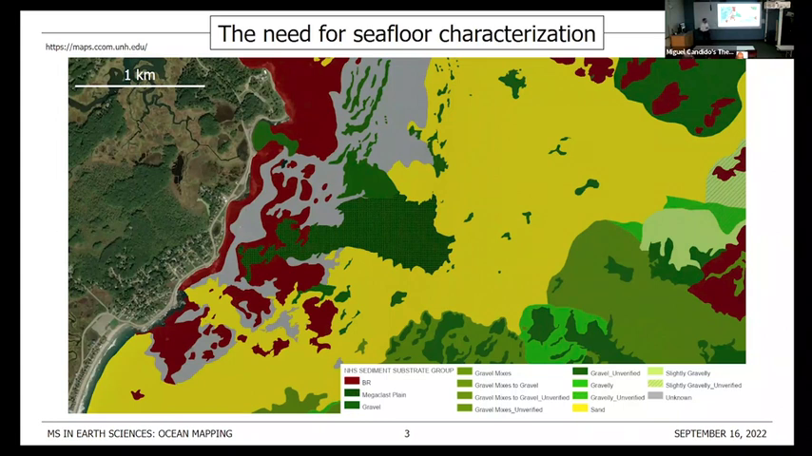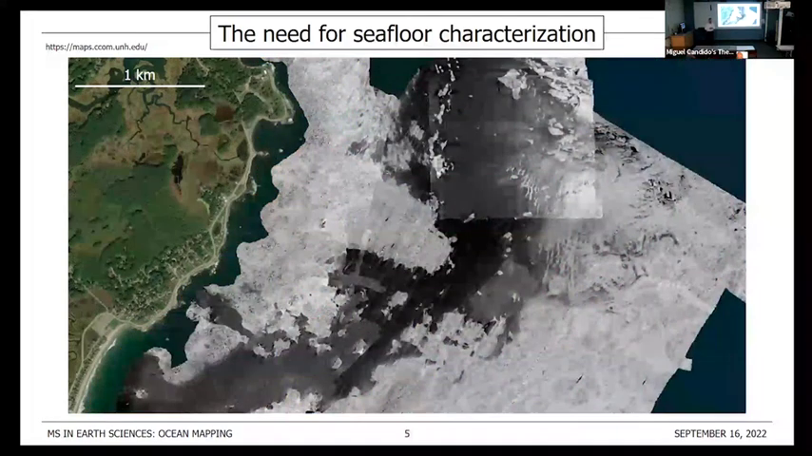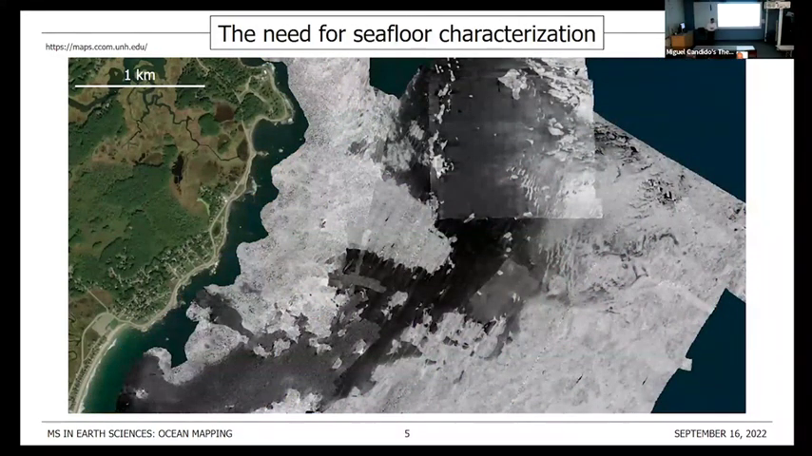And this one classifies the seafloor regarding its superficial geology. And accounting that most national hydrographic offices already have high resolution campaigns for bathymetry, and they typically use multi-beam echosounders for that. Why not take advantage of another product, bottom backscatter strength, to perform this seafloor characterization?